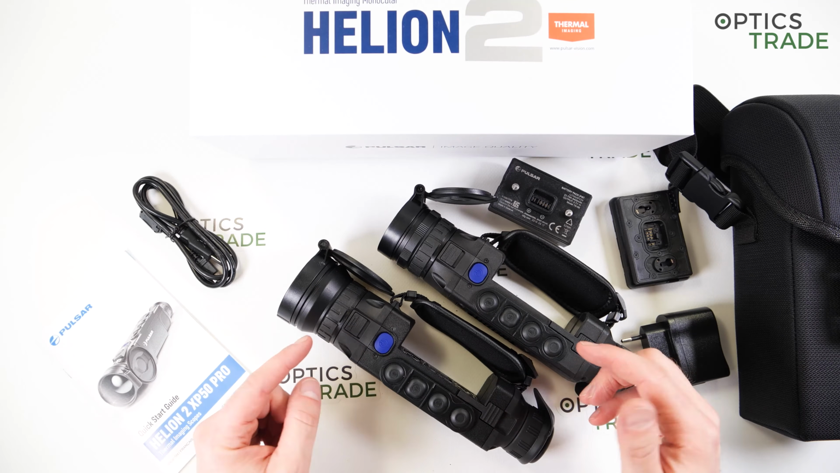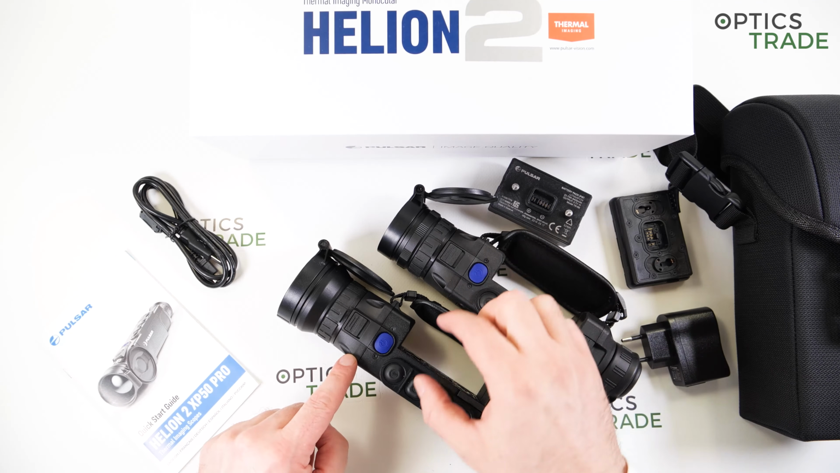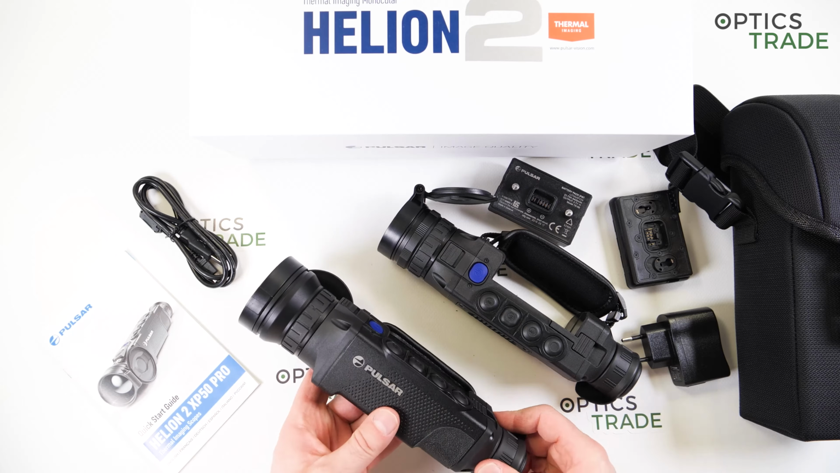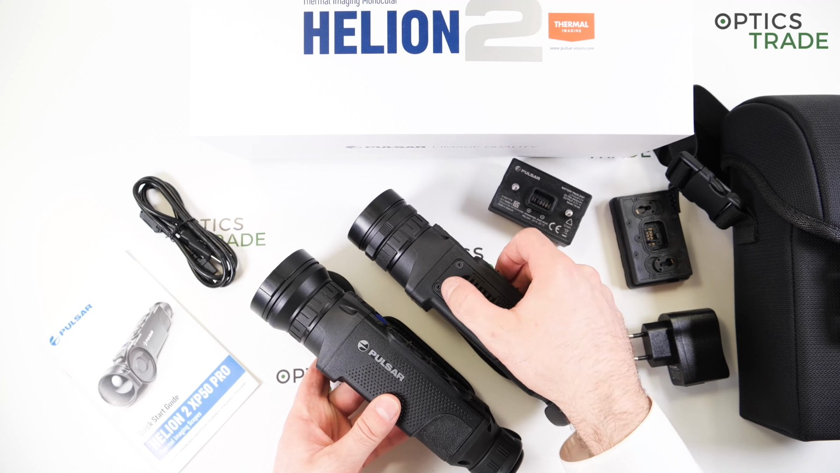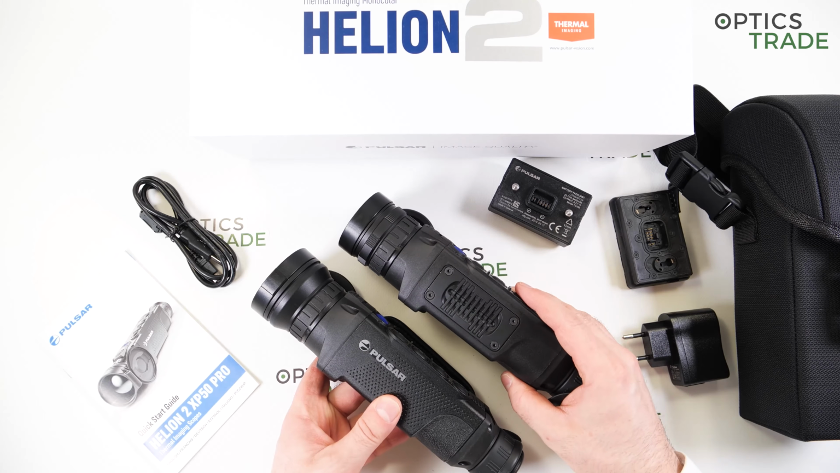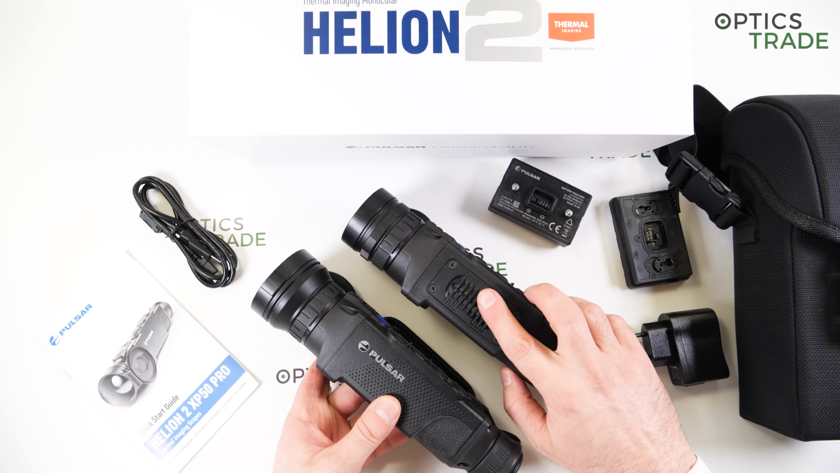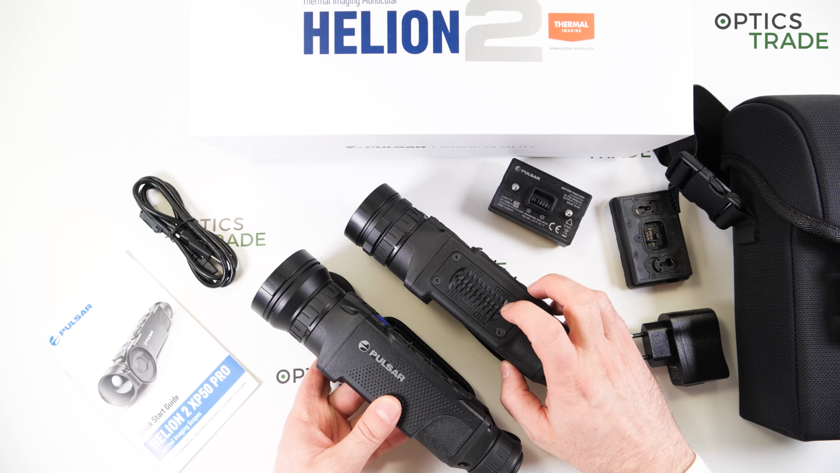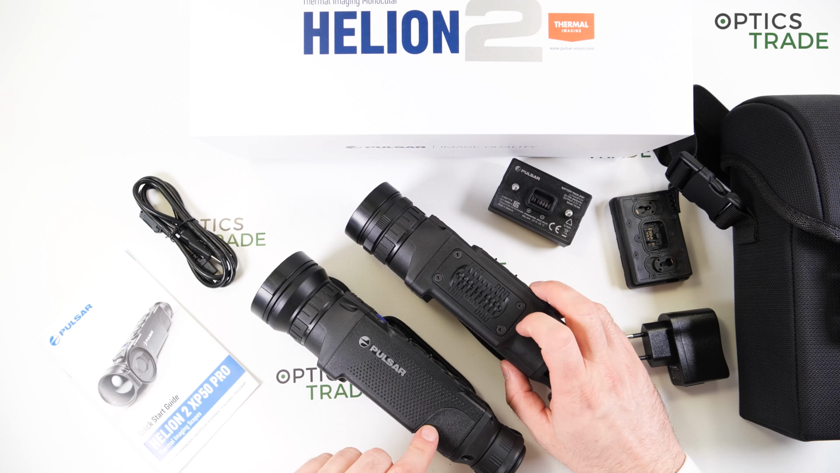The second change is the housing. The central part of the housing is now made out of magnesium, not plastic anymore. And because it's made out of magnesium, this whole metal part on the Gen 1, oh no, the Gen 2 but non-Pro, you can see how confusing the naming is already, it's now not necessary anymore.